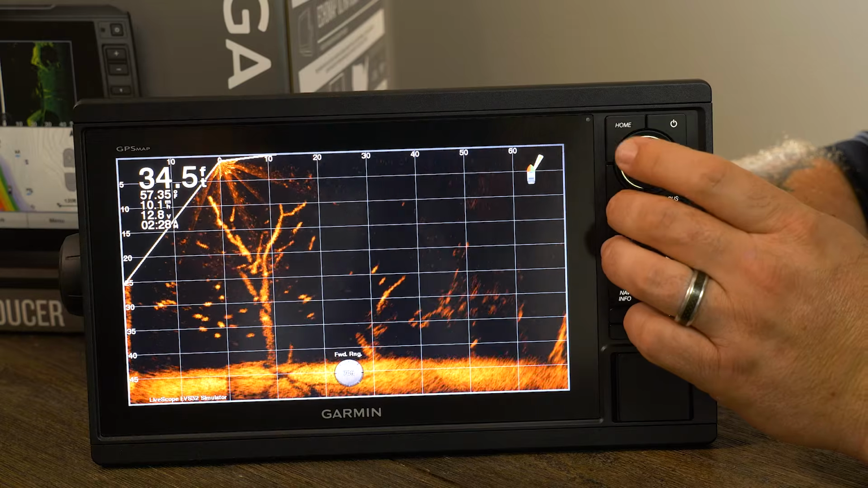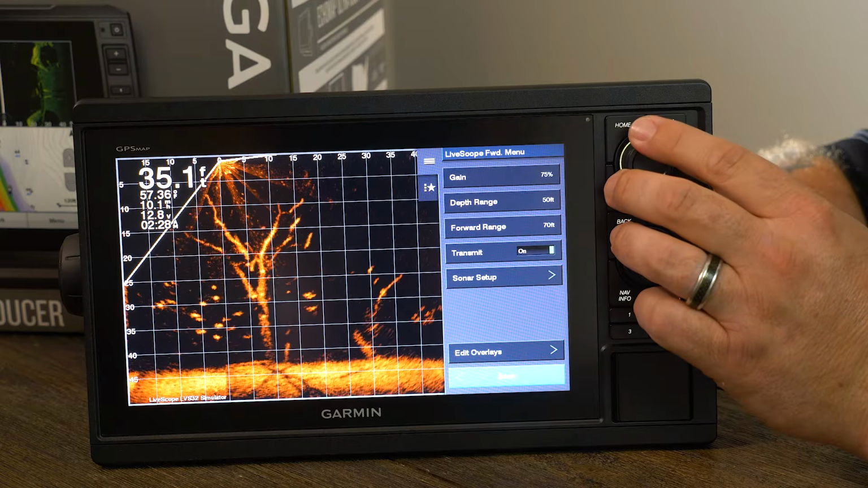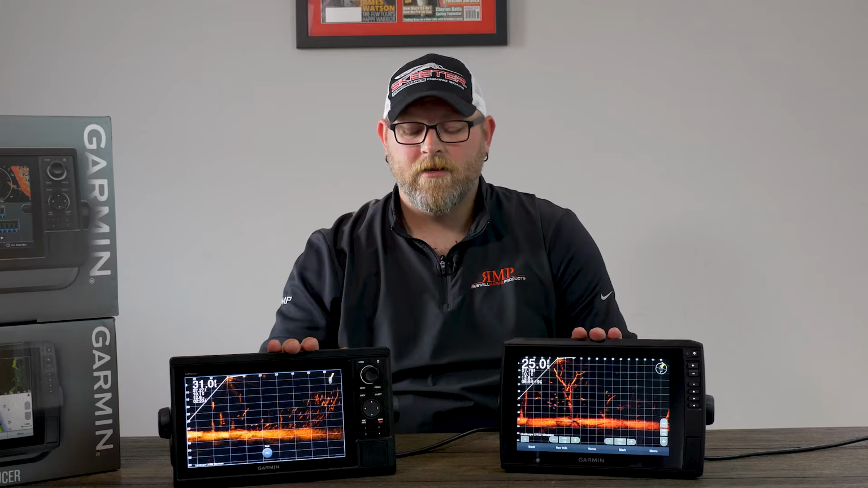The one thing I will say, the 1022 controls, being a non-touch unit, are extremely intuitive to use. Things run from a control wheel here. Like you're tuning your stereo, you can go up and down. You can change in Livescope things like your gain and your range with that knob. It makes it very accurate.